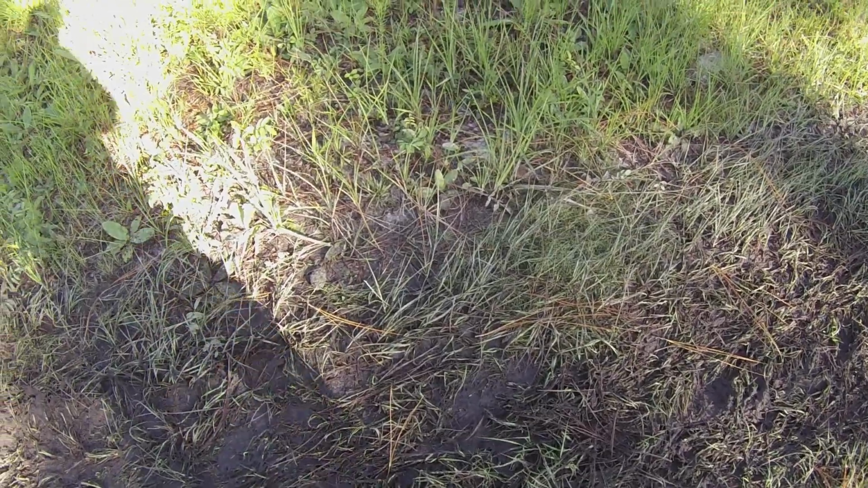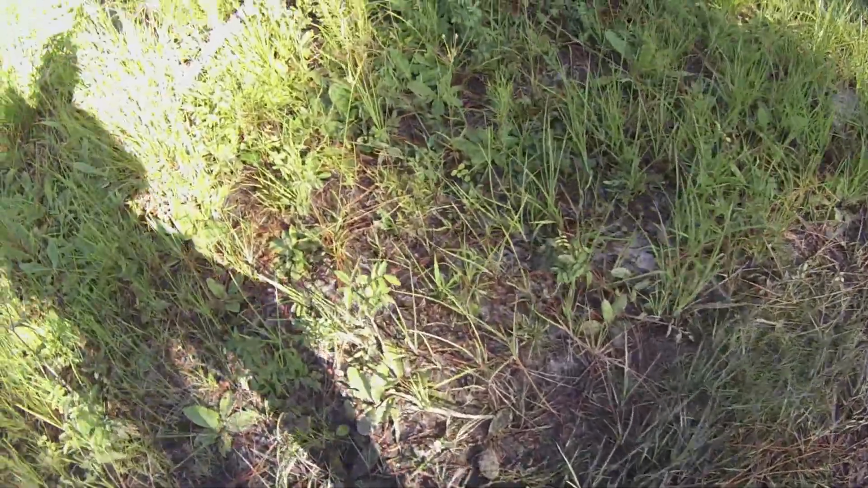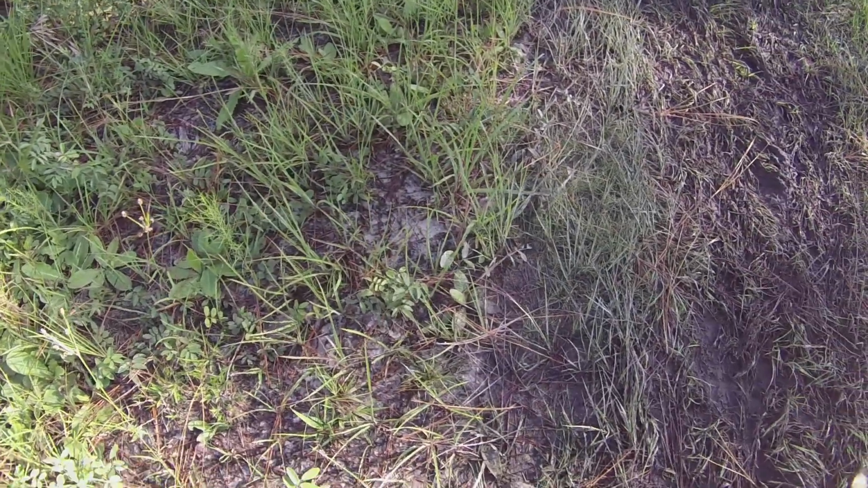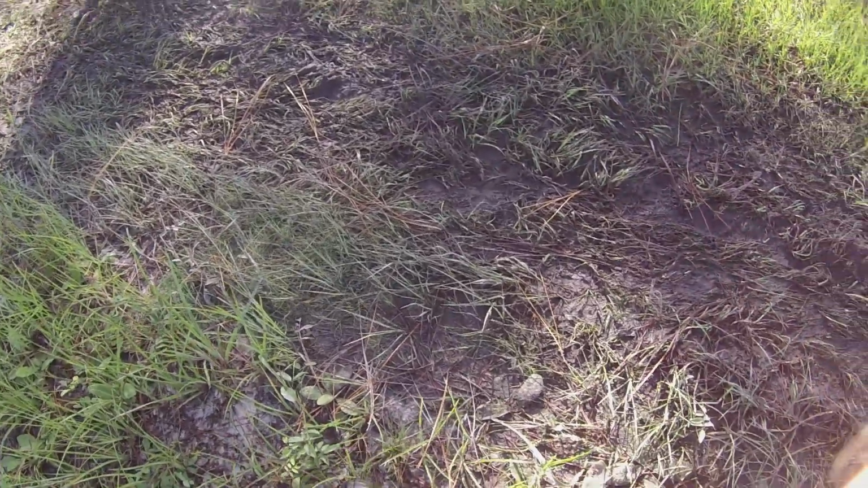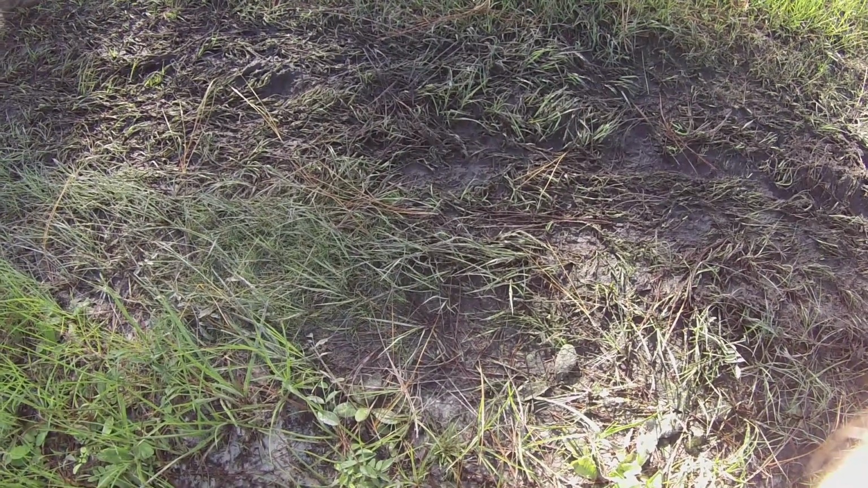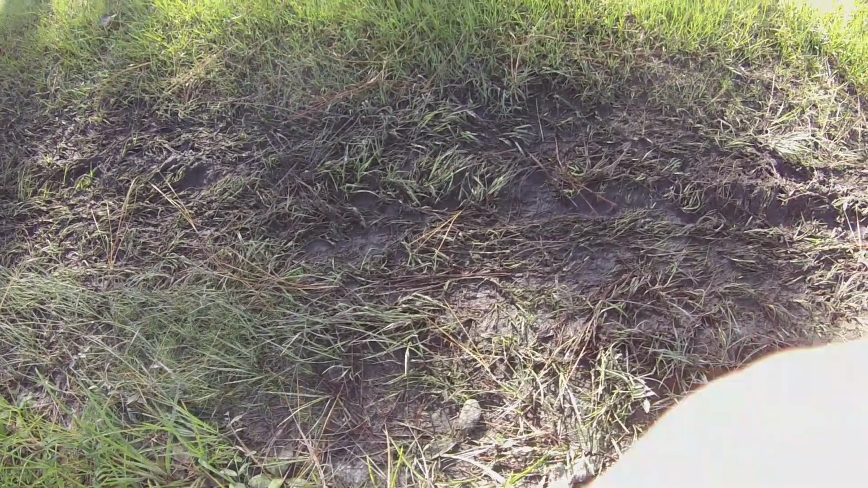So instead, besides, we're on a mission here. We're going to our game cameras to change out memory cards, to refilm an area, and to change out the audio recorder. Can't really tell anything back here. These tire tracks have got this all meshed in.